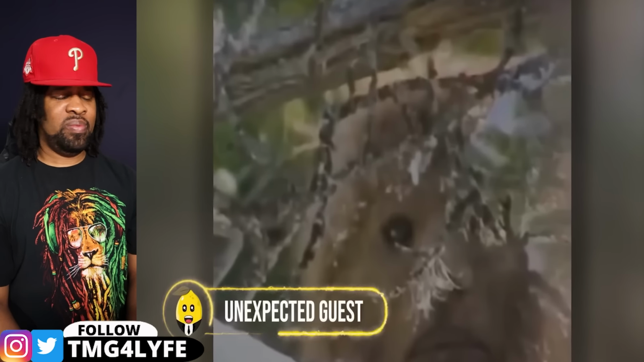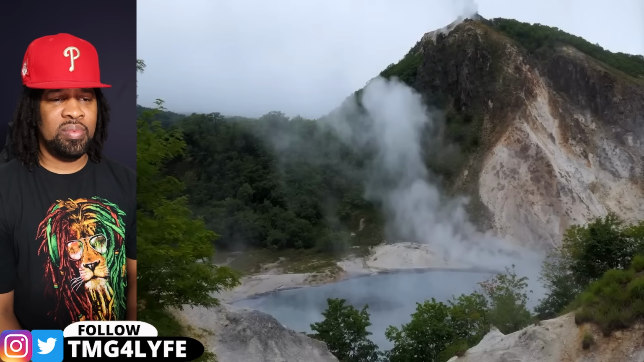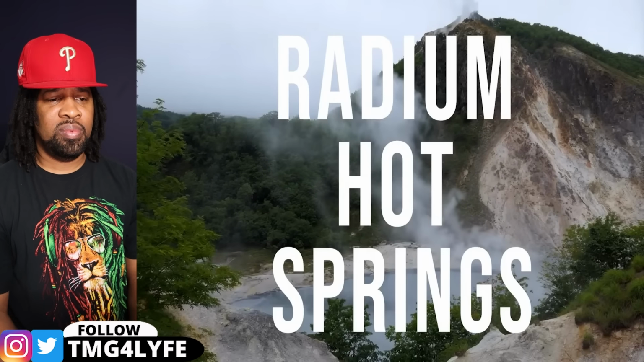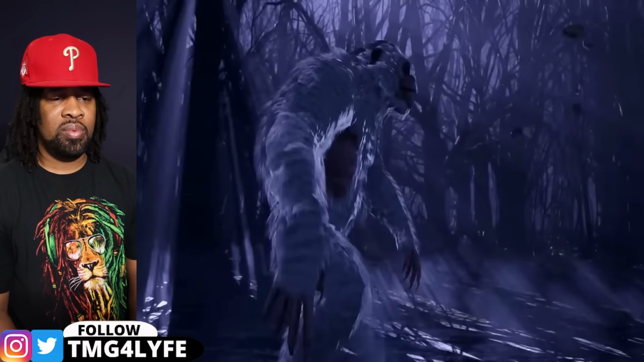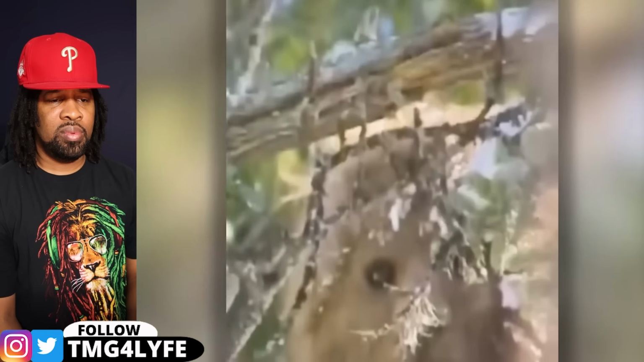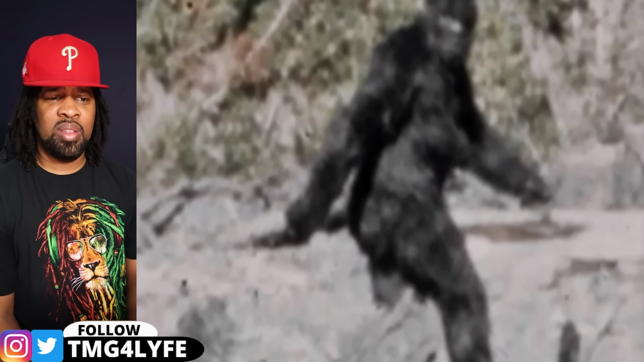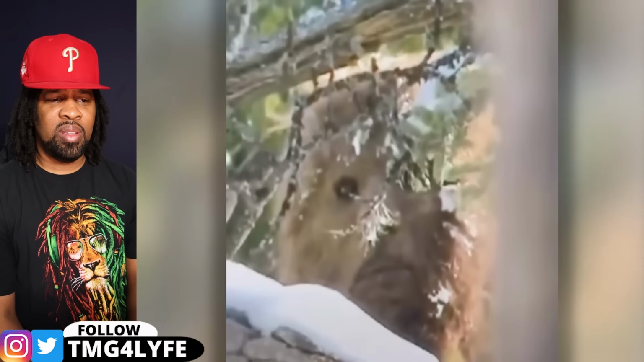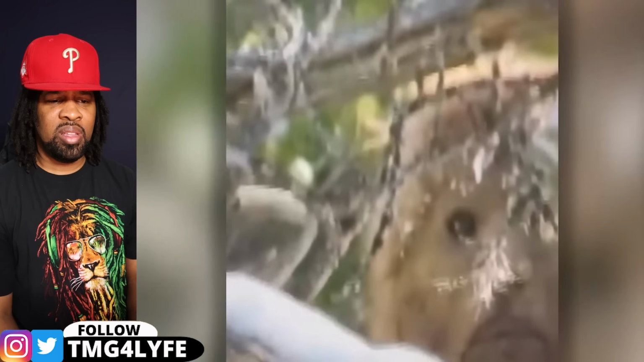Unexpected guest. Where there is smoke, there's fire. This could never be more true than for Radium Hot Springs, a place perfect for our gentle giants, the Bigfoots. In 2022, while filming a documentary, a face appeared on the camera. And not just an ordinary one, it was the legendary Bigfoot, staring straight into the camera's lens. It had a big, hairy face with human-like facial features.